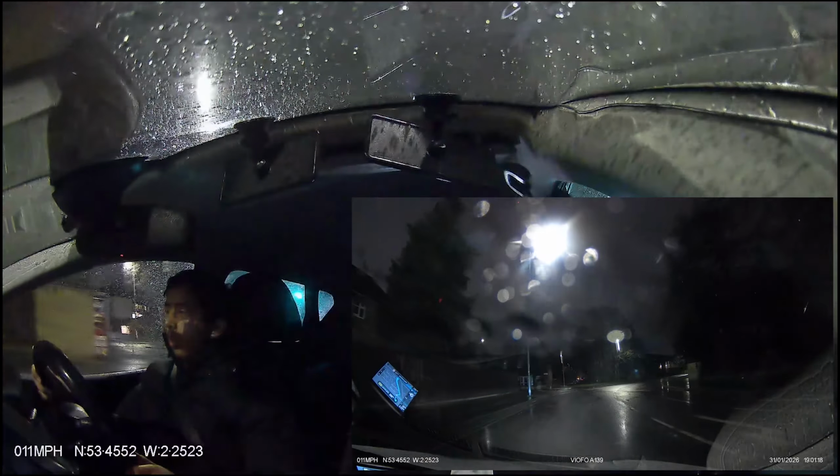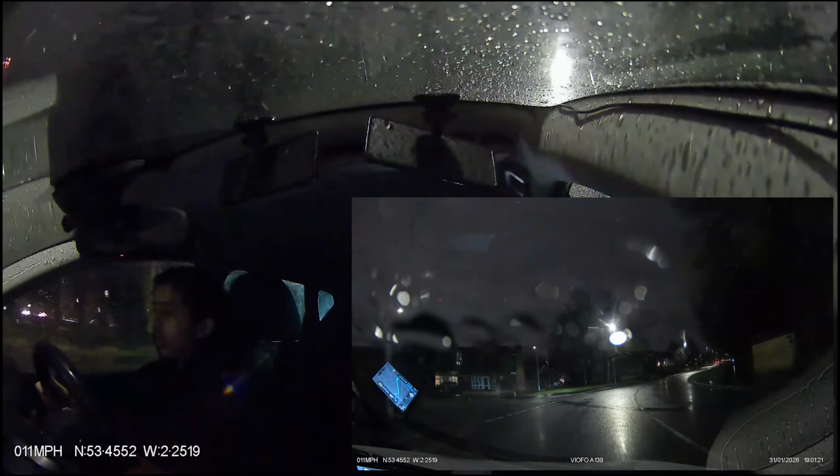What's the road speed here? 20. How do you know? Signboard and the floor mark. Sharp.